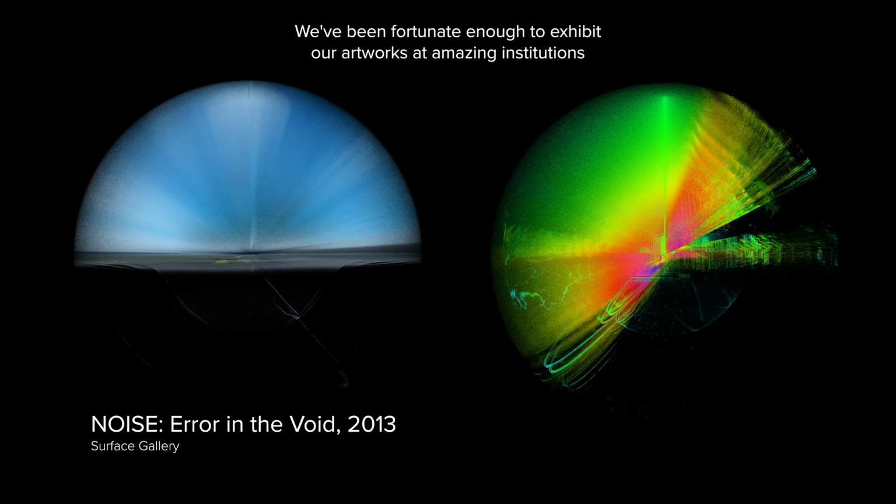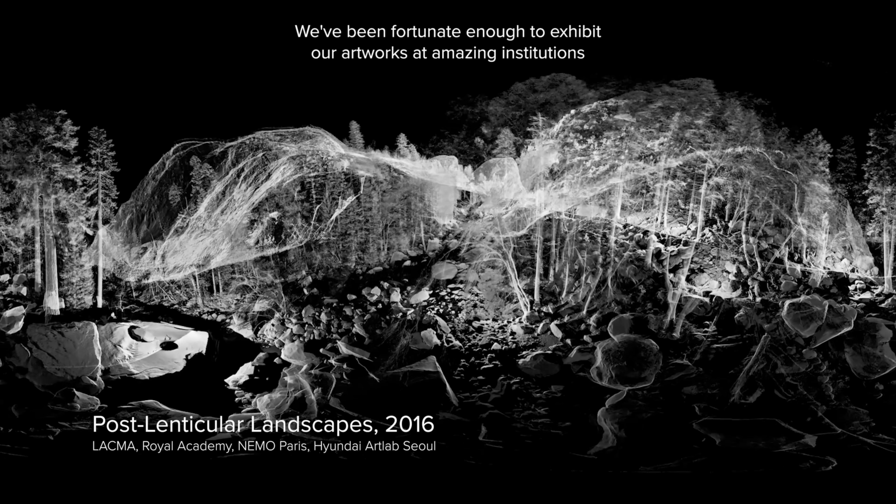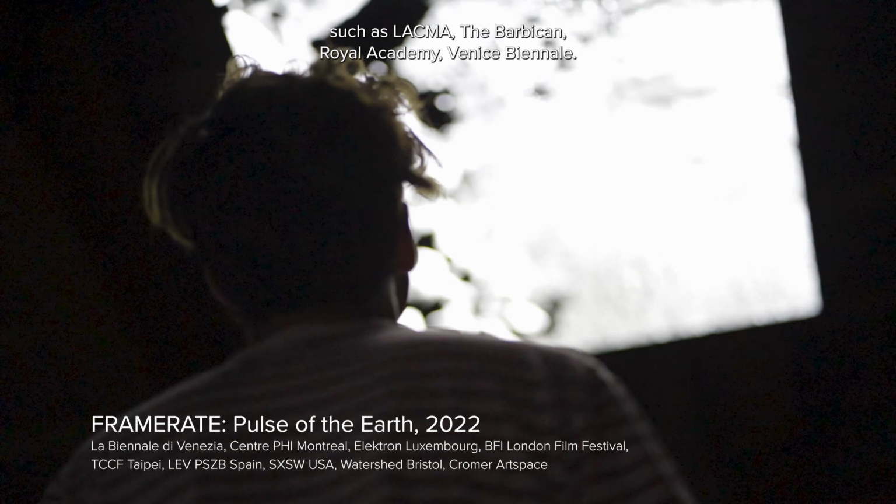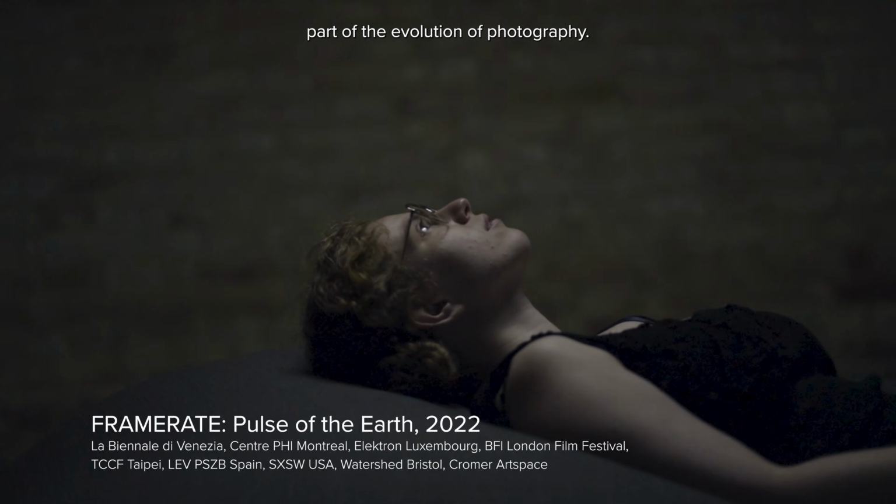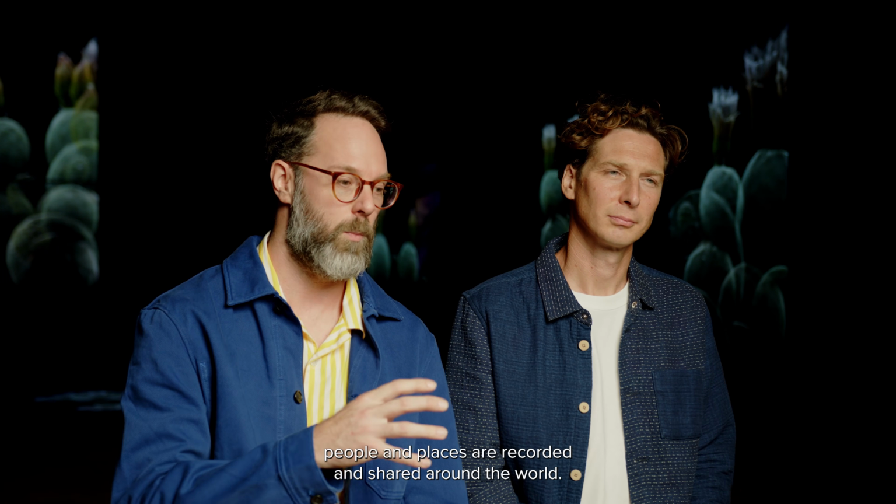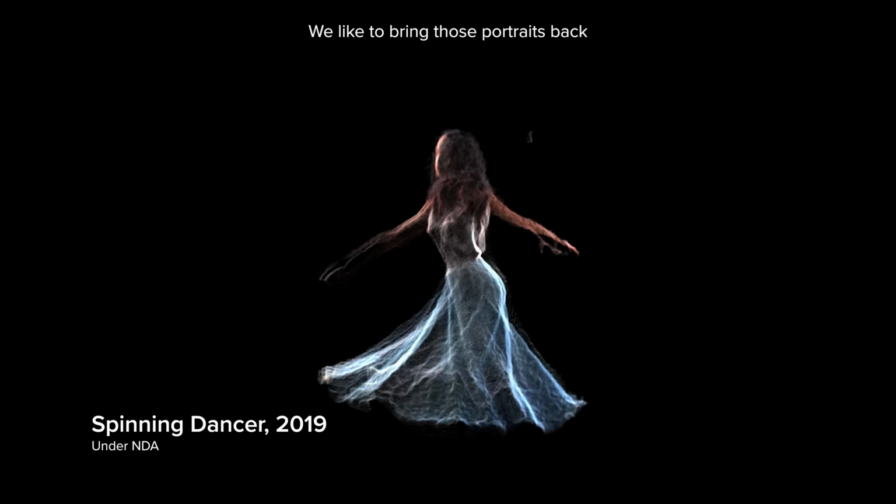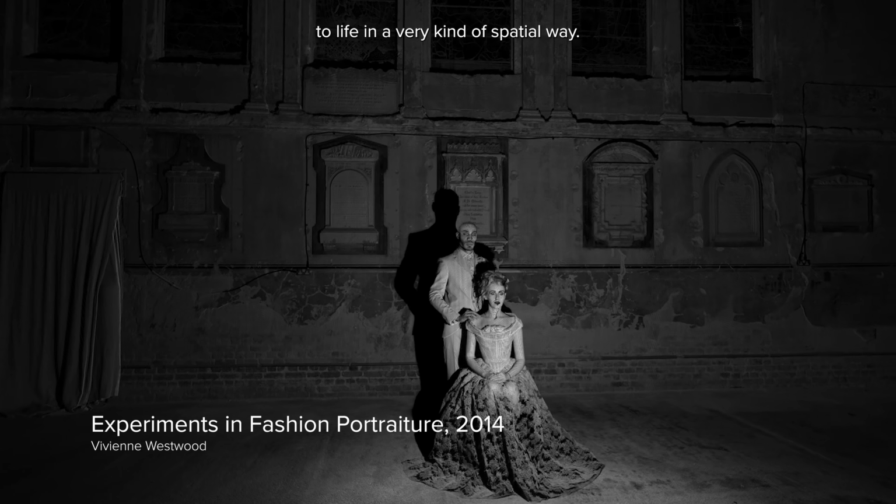For us, it's a tool to show you something you might be familiar with, but from a very different angle. We've been fortunate enough to exhibit our artworks at amazing institutions such as LACMA, the Barbican, Royal Academy, Venice Biennale. We see our artwork as part of the evolution of photography. It's connected so deeply to portraiture and the way people and places are recorded and shared around the world. We like to bring those portraits back to life in a very spatial way.